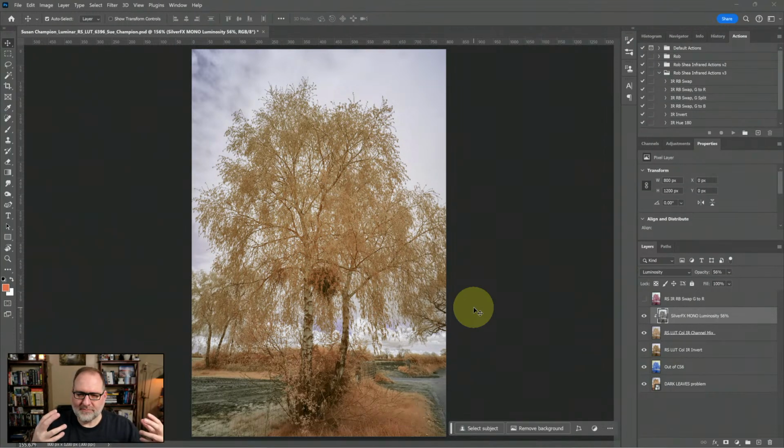You could almost process the whole thing in SilverFX Pro and have an amazing image. I've done it many times. It's fantastic. But what you've done here is taken the detail that you get out of SilverFX Pro, brought it back into Photoshop, and then combined it with a layer that was processed normally in color.